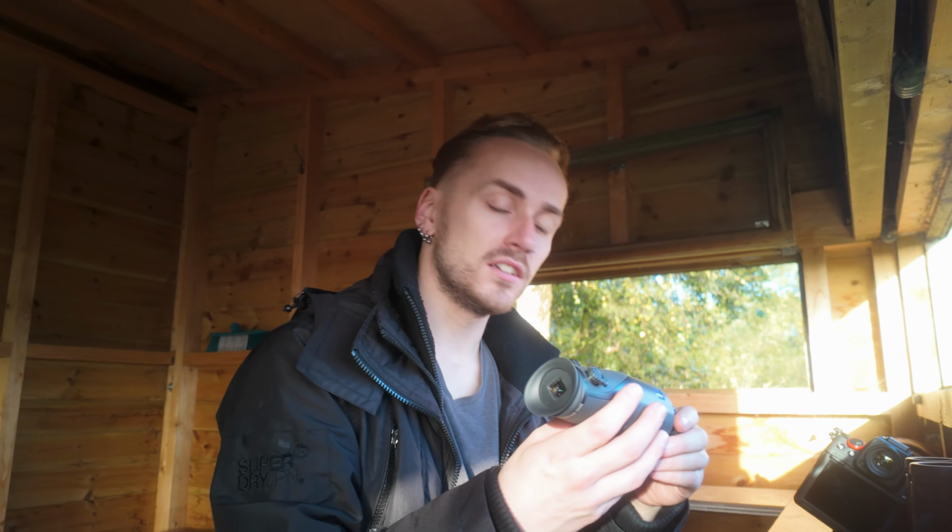The first location I've come to today is this bird hide, and that's for two primary reasons. Reason number one, I can physically see the birds. So I'm going to look at the birds, then check them out using a scope.